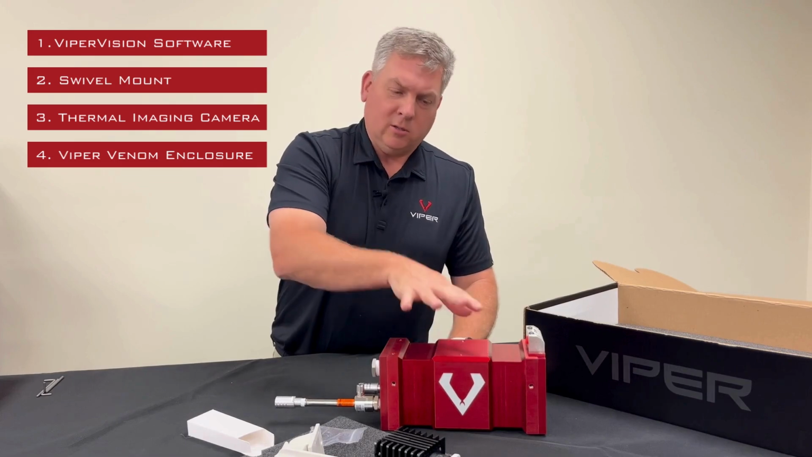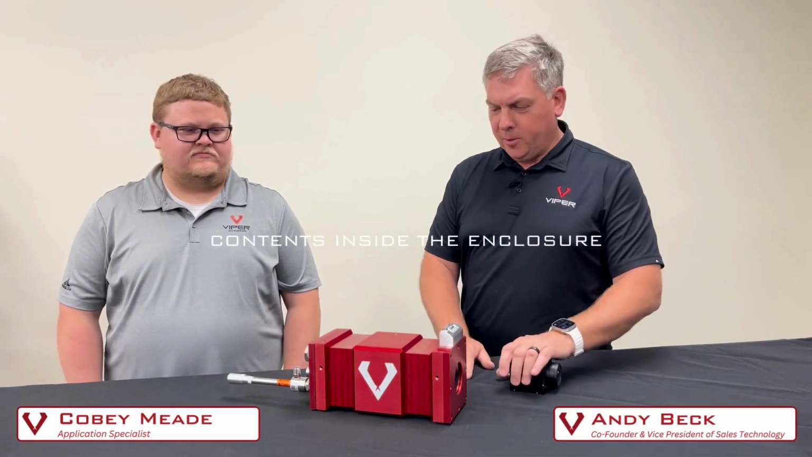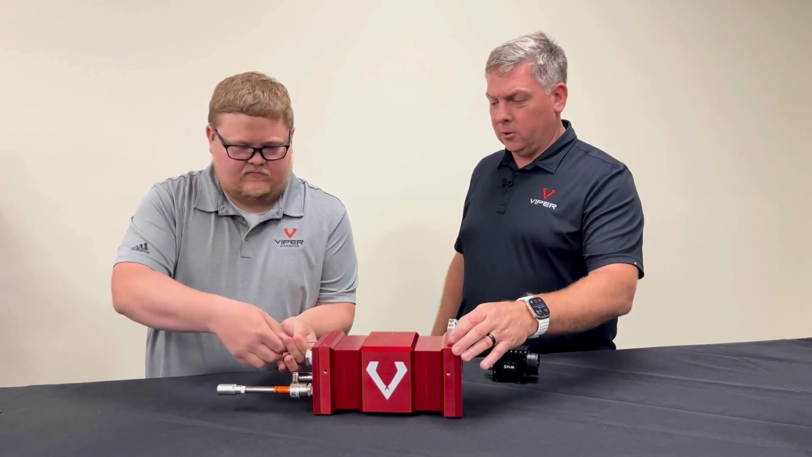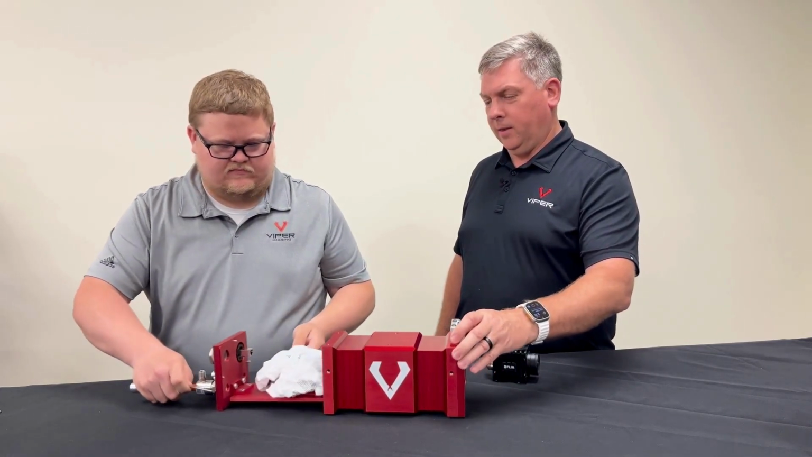And we're gonna step into each different piece here to see how it all goes together. All right, so Kobe's gonna help show you guys how you put all this together. So we're starting with a camera. In this case, we're using a FLIR A-series A50 camera. So basically, there are 4 bolts in the back of the camera that you're gonna unscrew, and then it's gonna slide out.